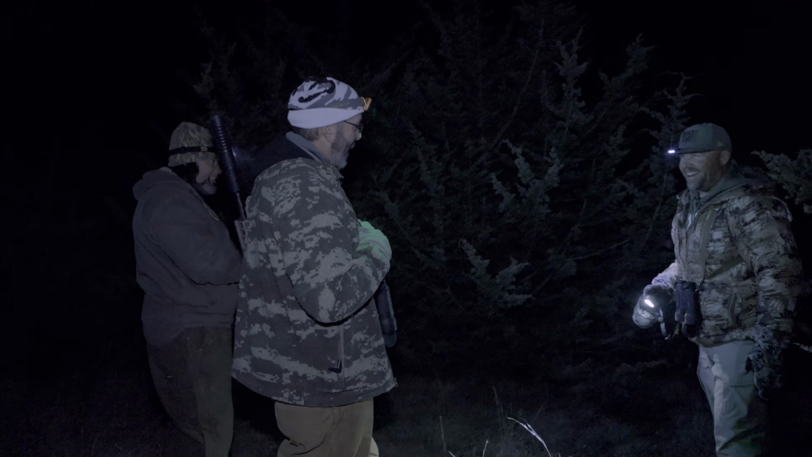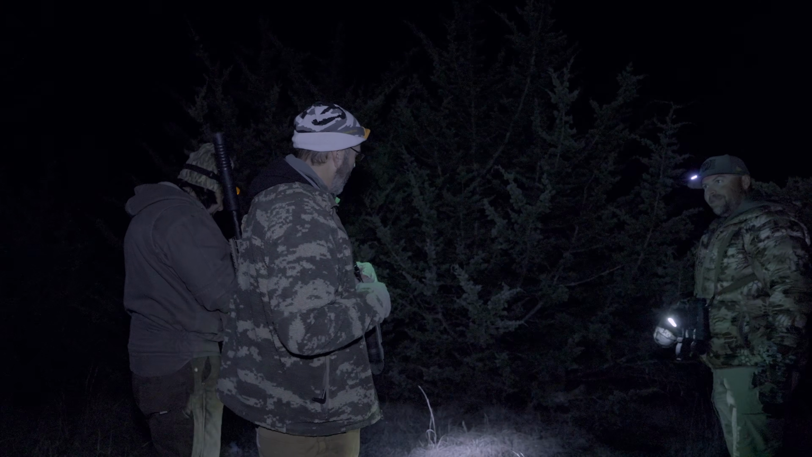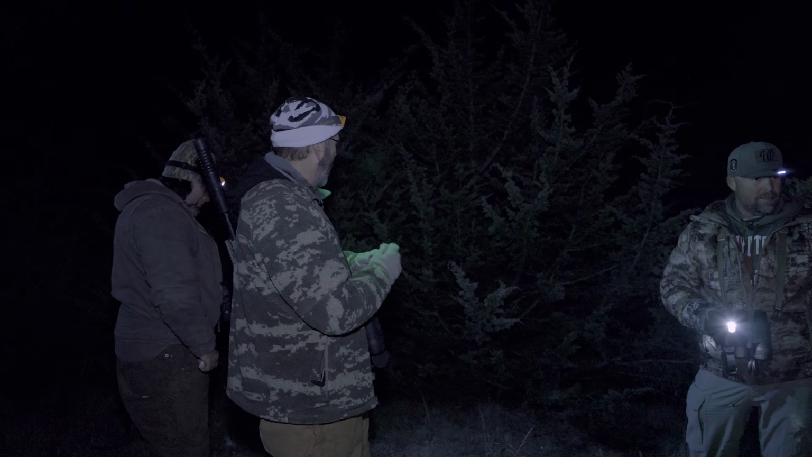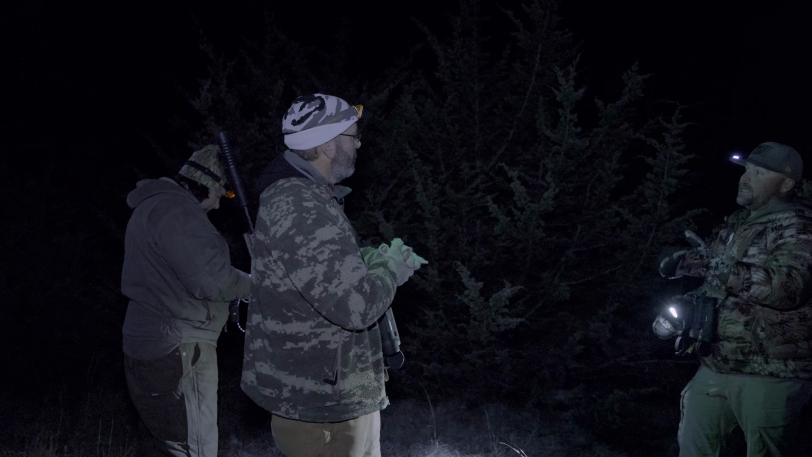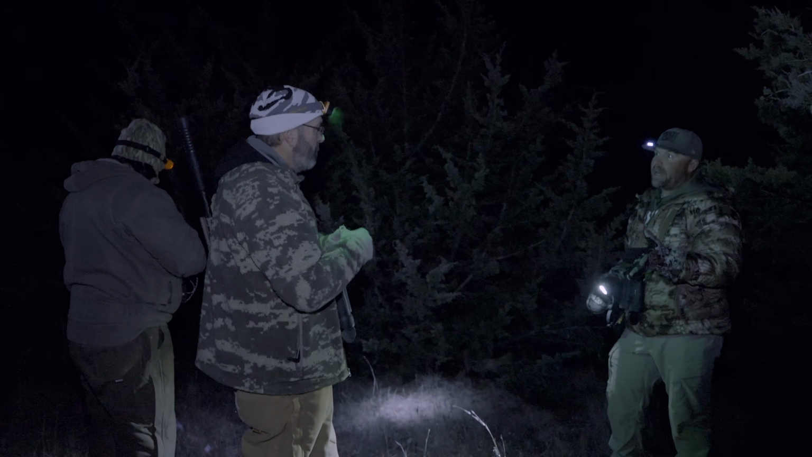No, that's it. I didn't even think we'd find him. I feel like I wiggled a little bit when I shot him in the guts, I think. And Jason thought he heard it flopping around. I don't know. But a lot of guys, for thermal stuff, like to up the bullet a little bit just because of that simple fact. You don't want to chase.